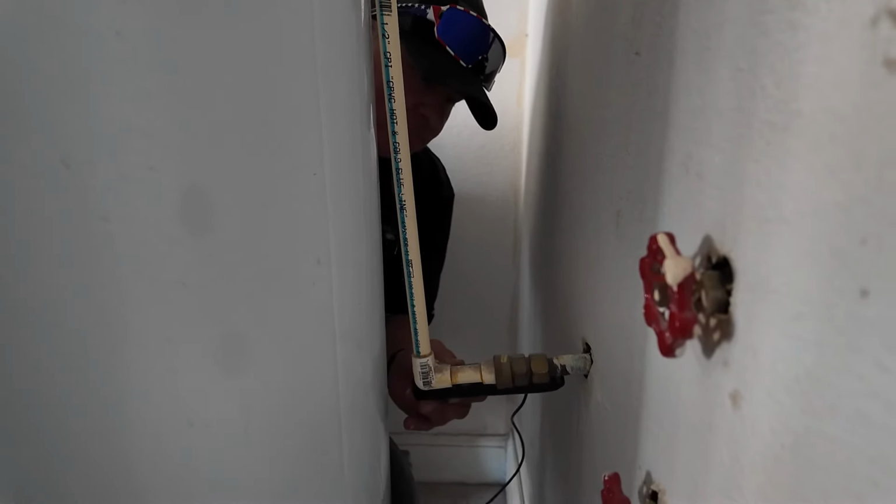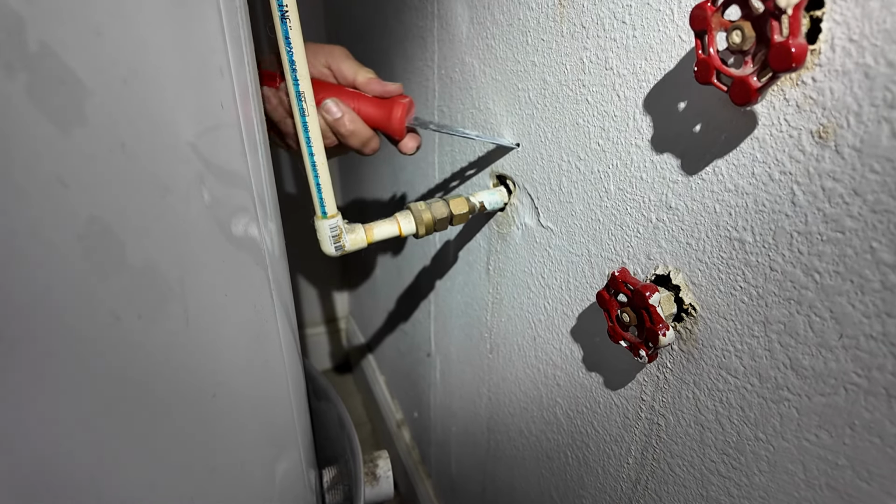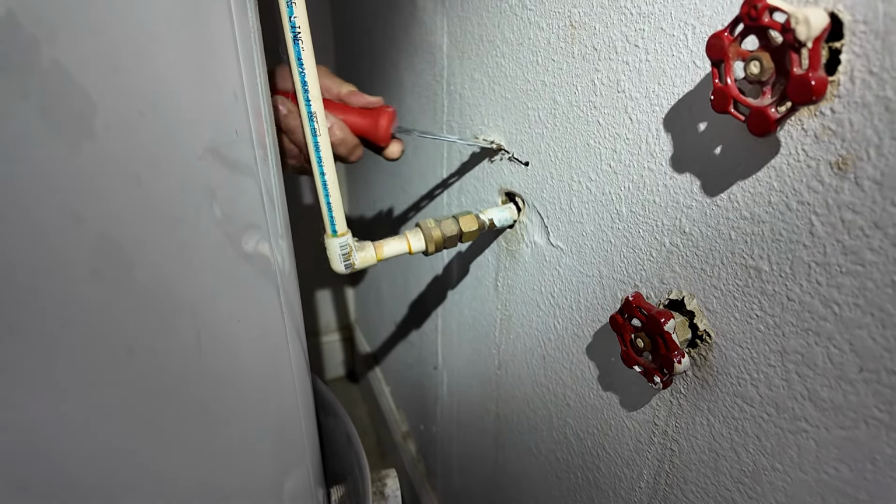We need to cut a hole. All right, you got it. I see a knife. There's a knife. And I'm not afraid to use it.